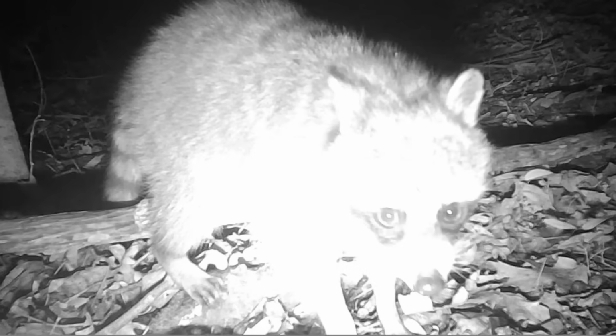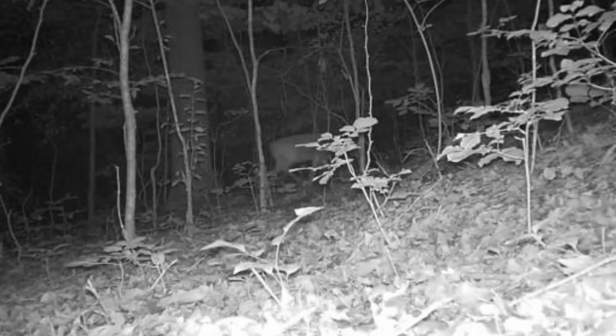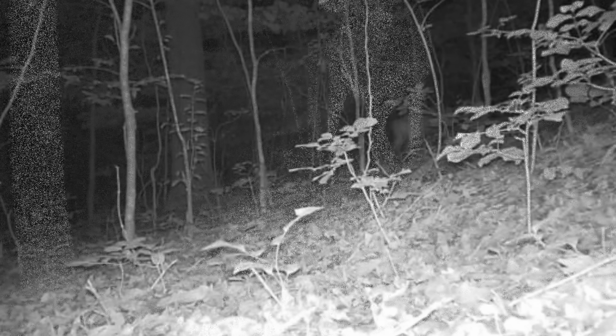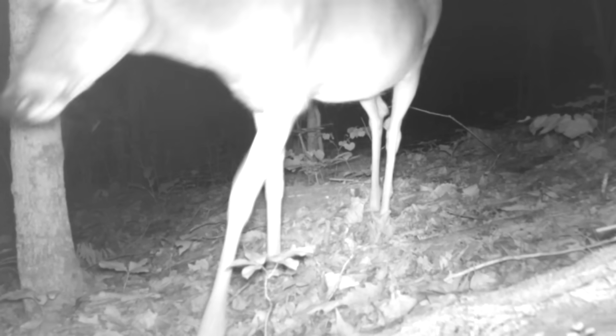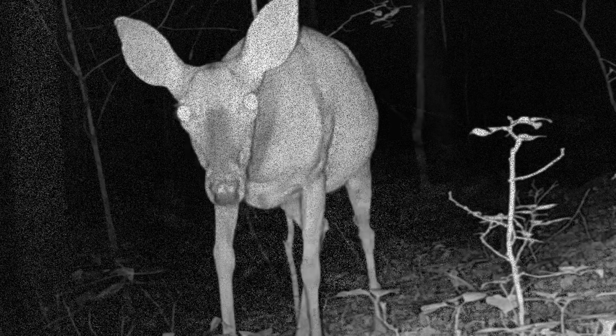And the old coon looks sad looking, don't he? He's down at the acre pile. And the little field mouse, they like getting the crumbs. And the deer browsing these woods, night or day. But you can see them. Some of them still look heavy.